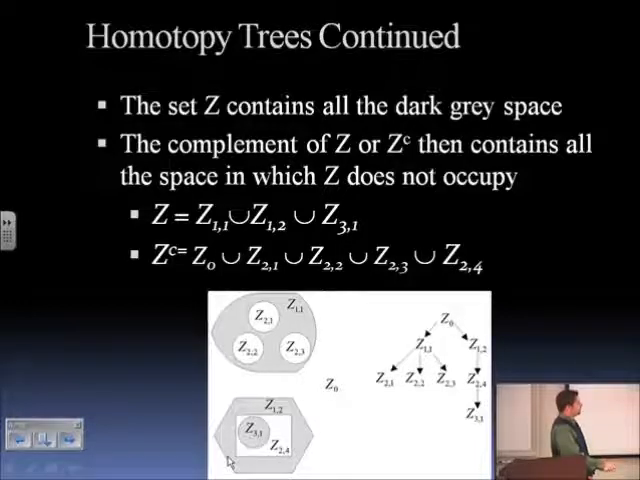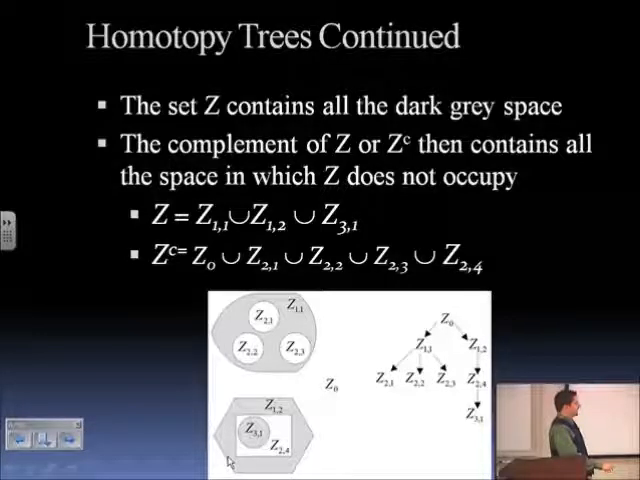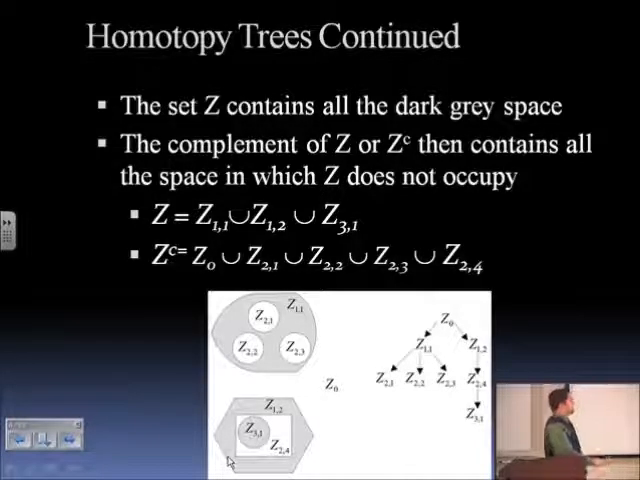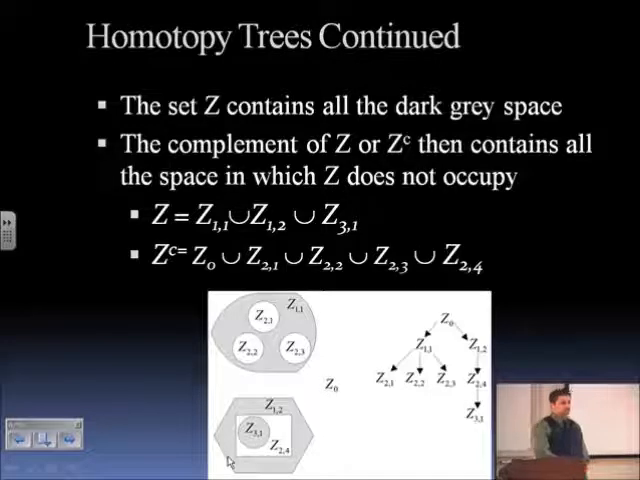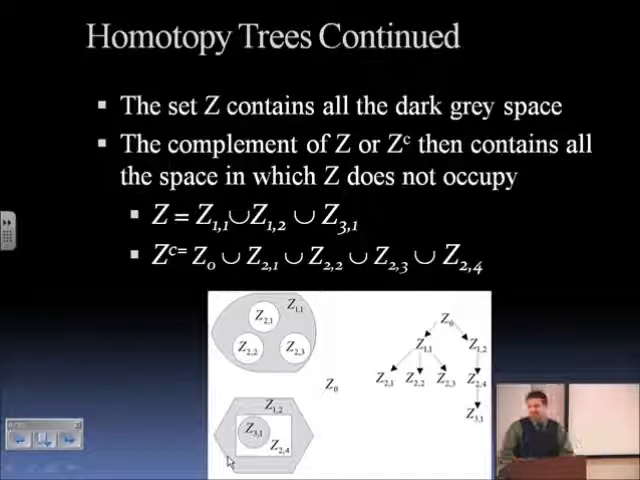So these are in generation 1. These guys are in generation 2. This one is in generation 3 of the tree, and this is the first node, the second node, first, second, third, and fourth. And you'll see Z21, Z22, and Z23 are immediately adjacent to Z1, so you have the adjacency arrows there as well. So the homotopy tree is a means, through topology and set theory, to describe the spatial arrangement of space.